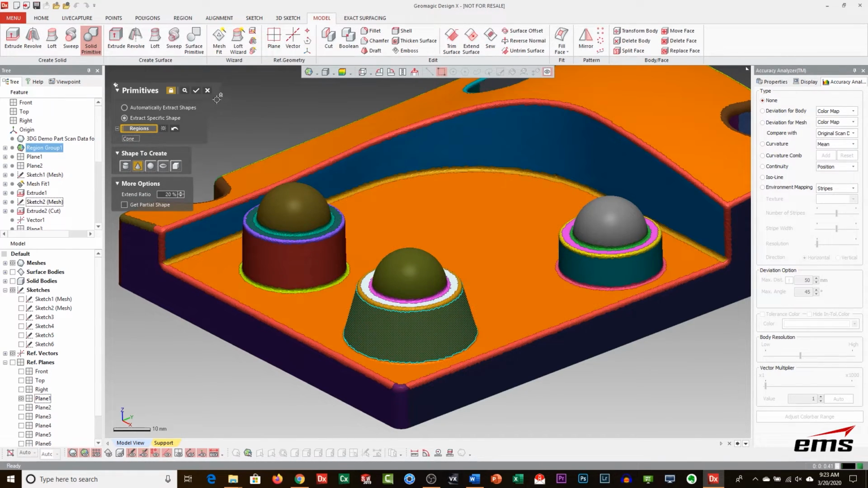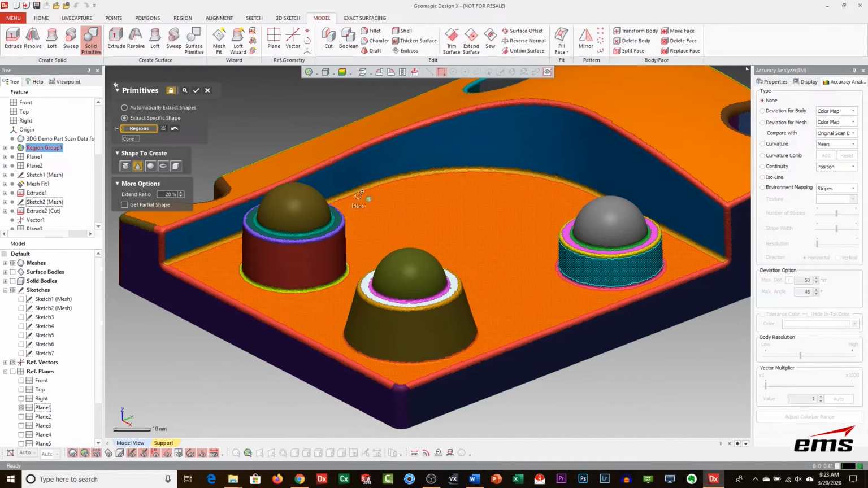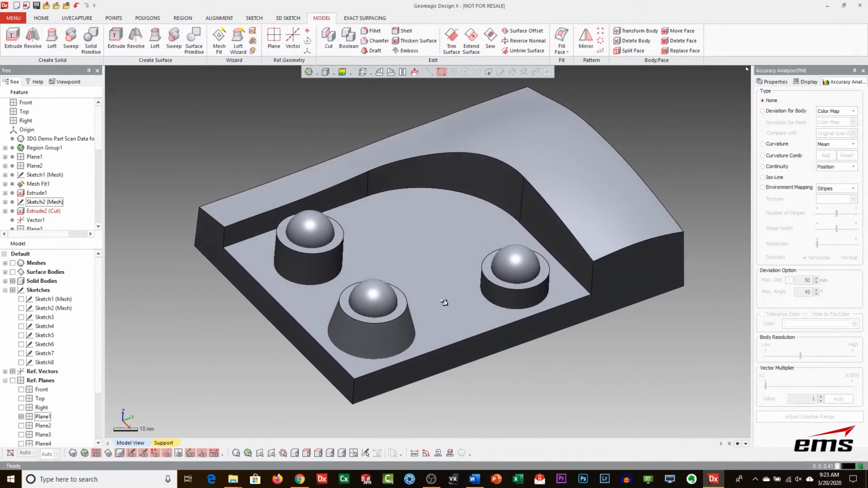So let's do this one. And again, I could preview it if I want, but I believe that should be fine. And then pick this one here and hit OK. All right, so let's go ahead and we can unlock that and turn it off. So now we should have similar geometry as we had before.